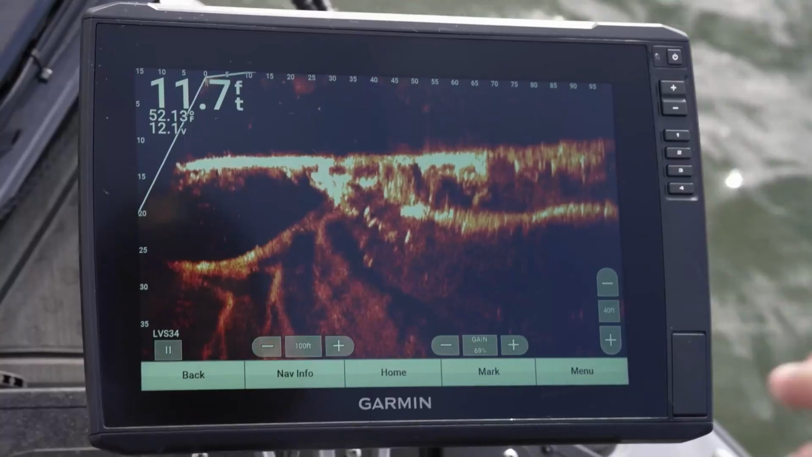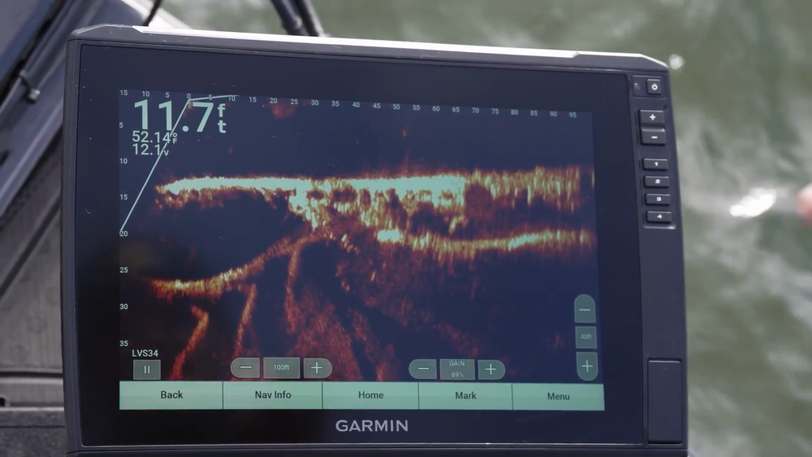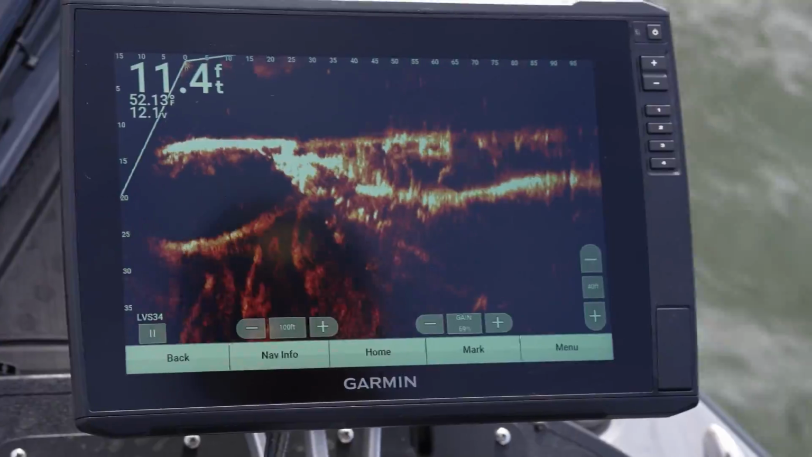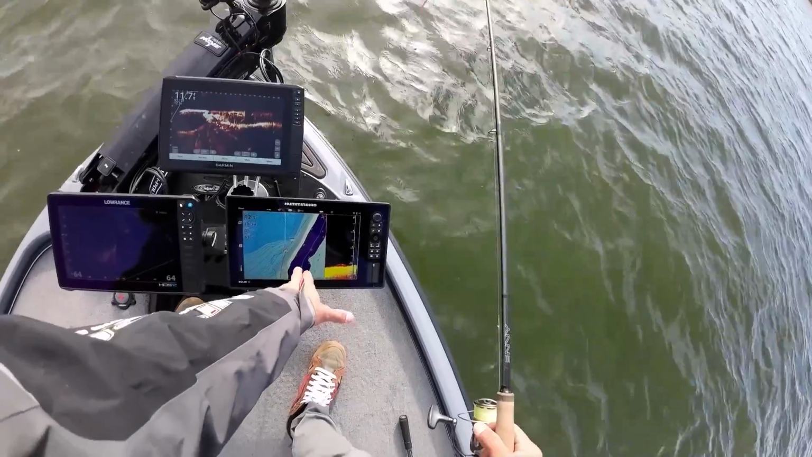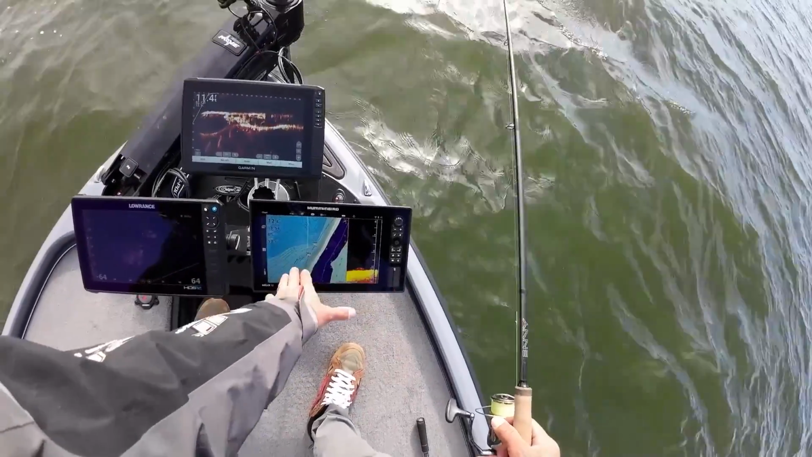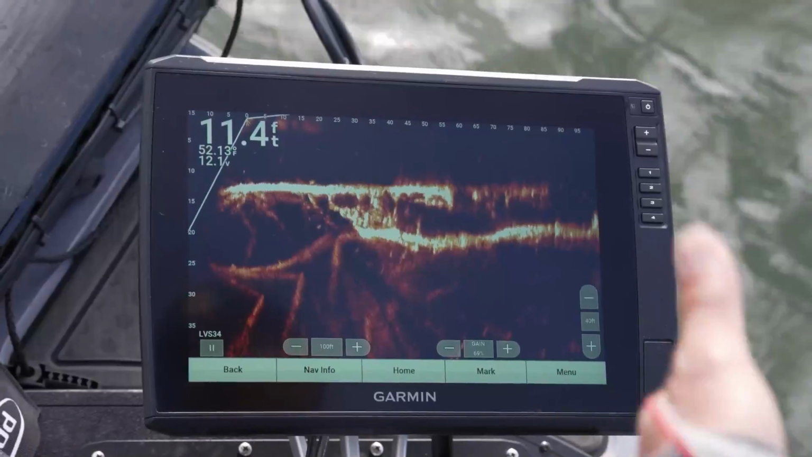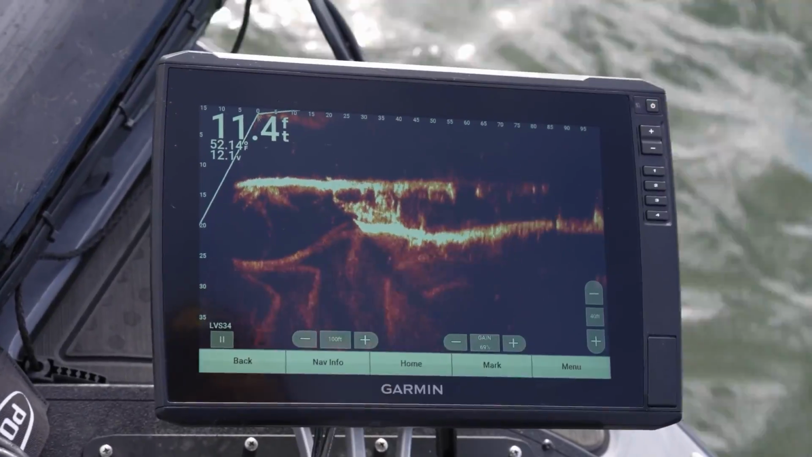After side imaging and idling over it, it's shown that there are fish just right there on that drop off. So with my waypoints down on this section, I could stay on these waypoints and really fine tune where these fish are, what they're doing and what they're relating to. And that's when I could make my cast.